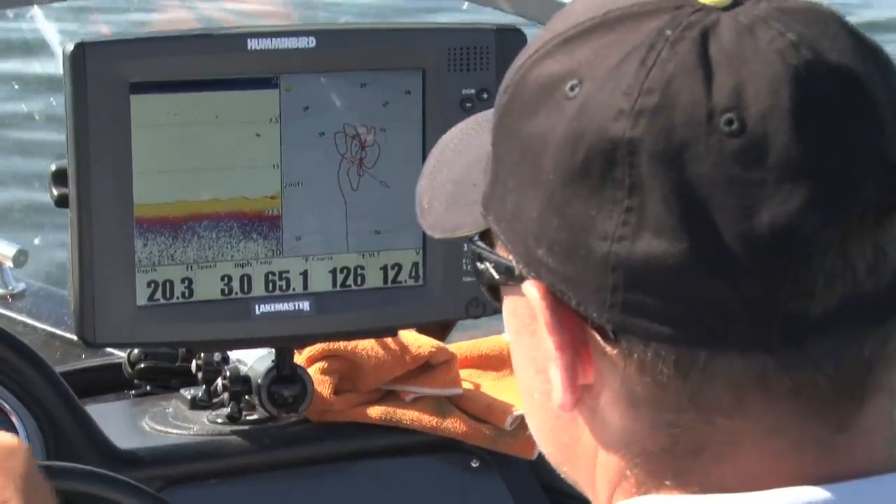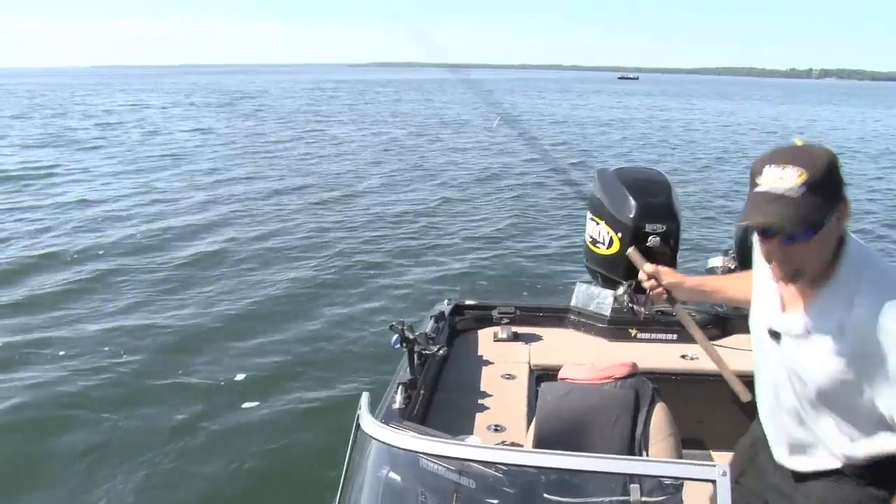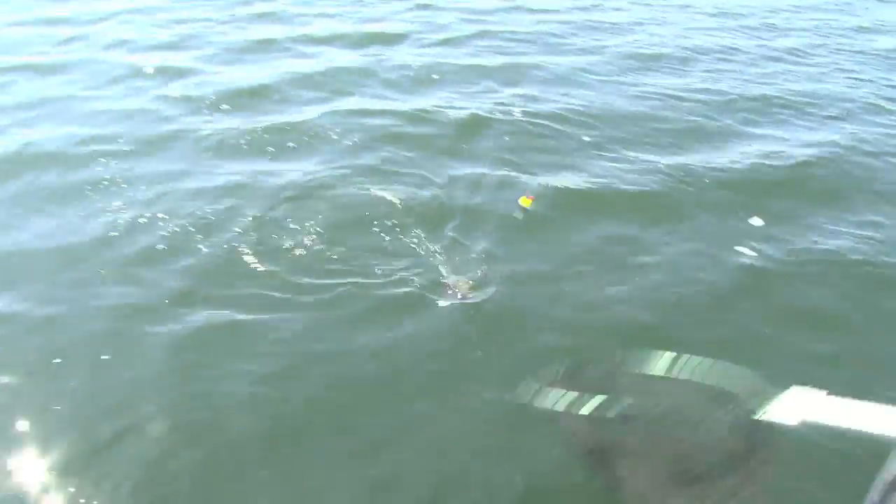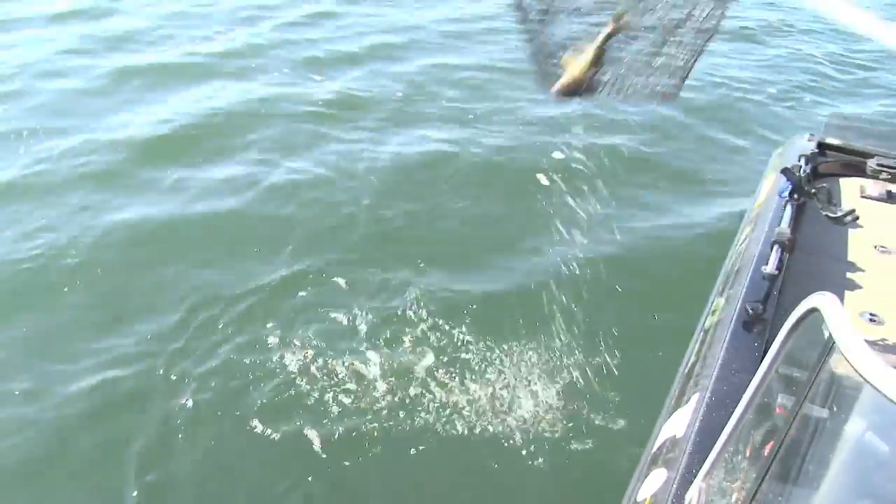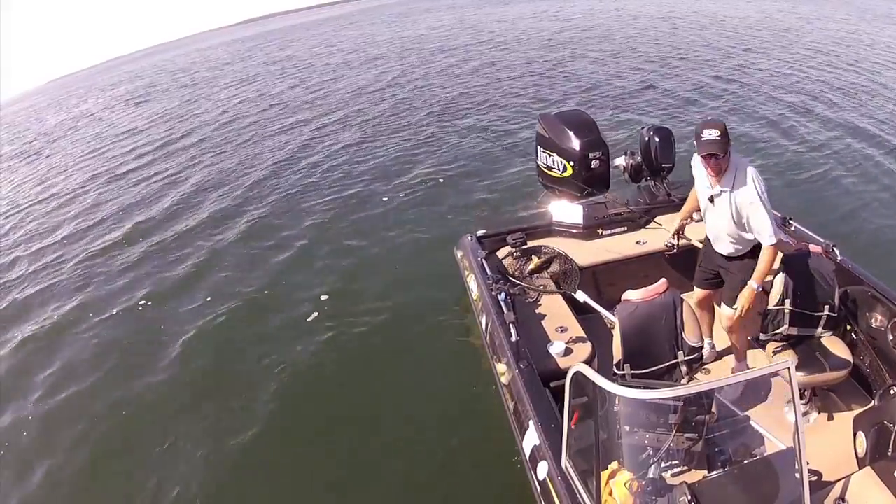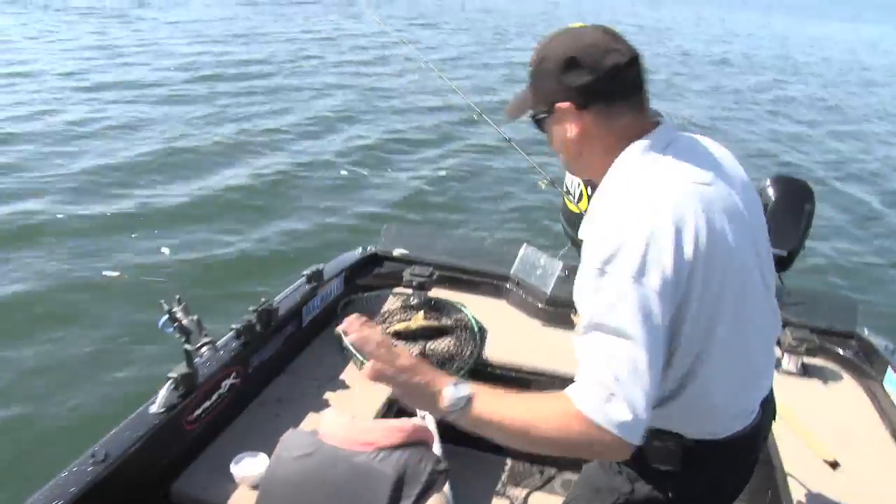I'm driving around, and what I'm doing is I'm staring at this graph. And boy, quality electronics make a huge difference in this presentation. And there he is. Let's get him up here. Quality electronics make a huge difference with this presentation because I was able to see this fish. And this walleye is just sitting up off the bottom. And we can look at the screen right now. There are fish all over it.